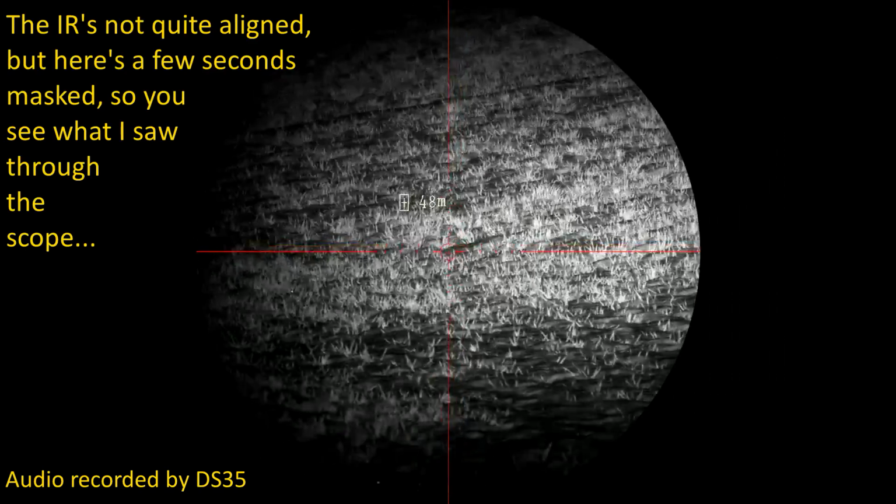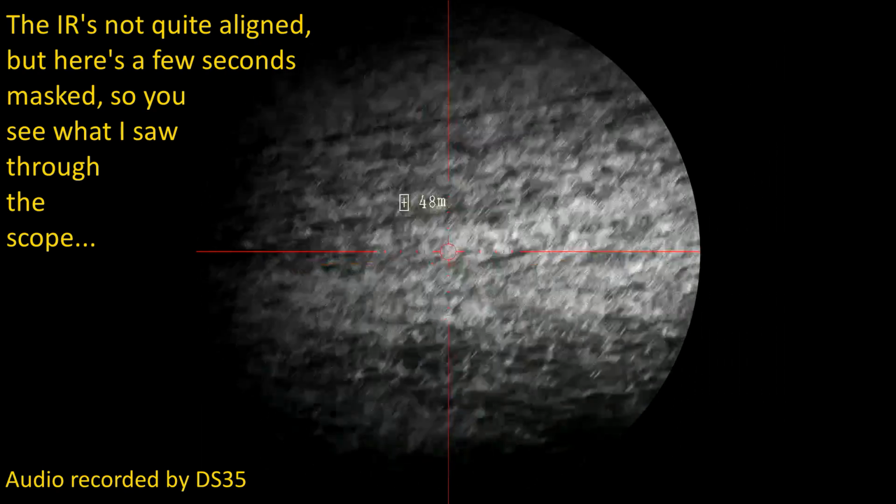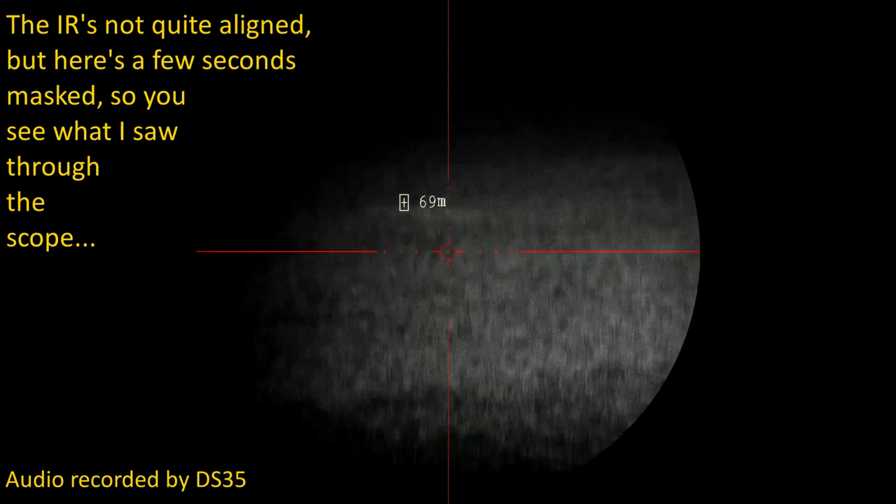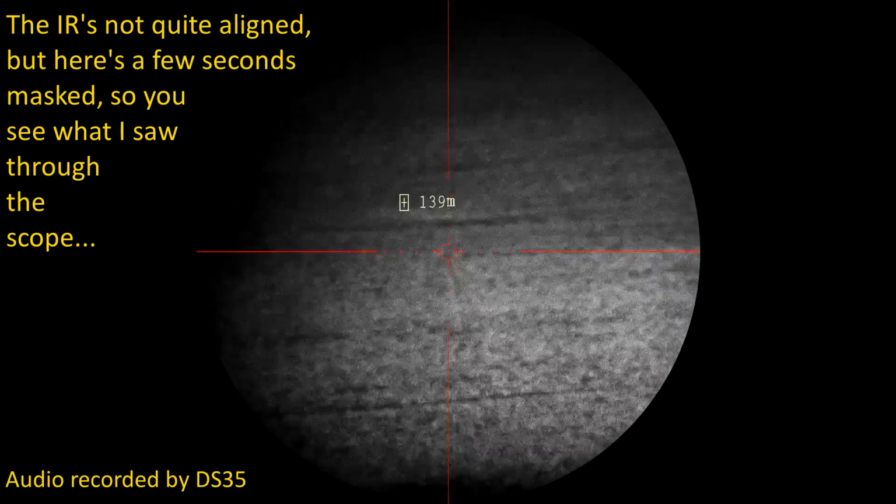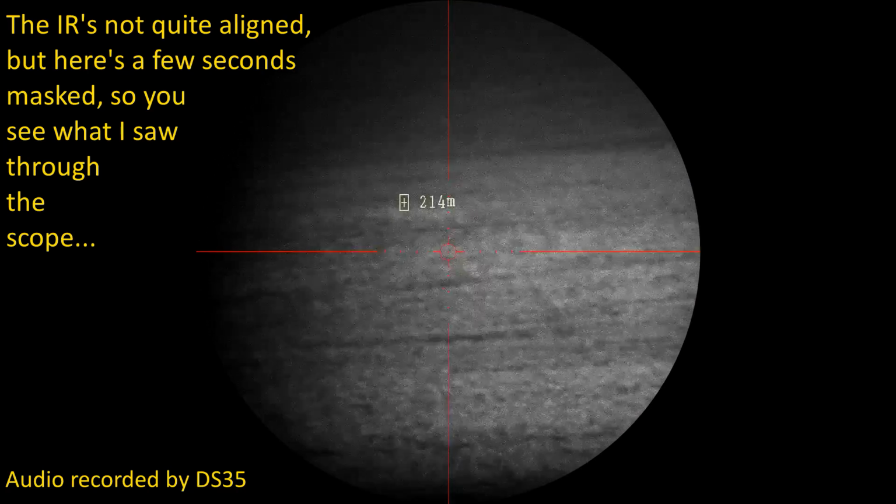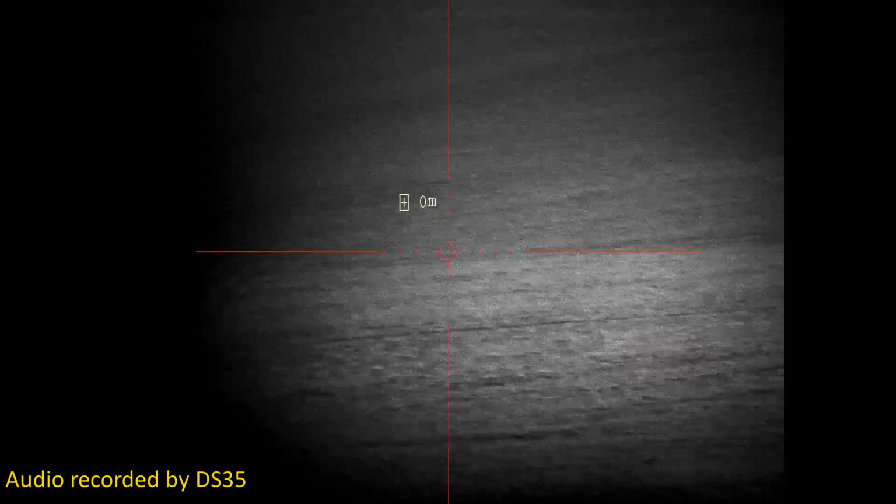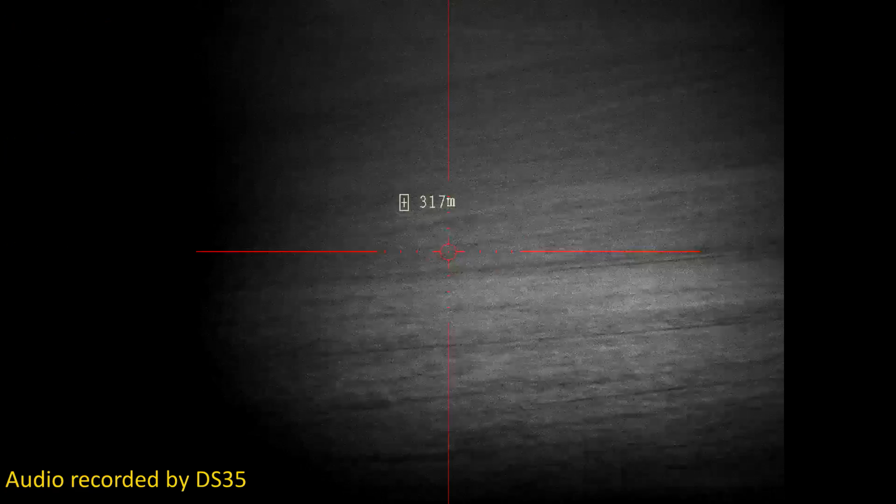There we go. So that's the IR level 1 still at 50 meters. And a bit further, focus, 300 meters,